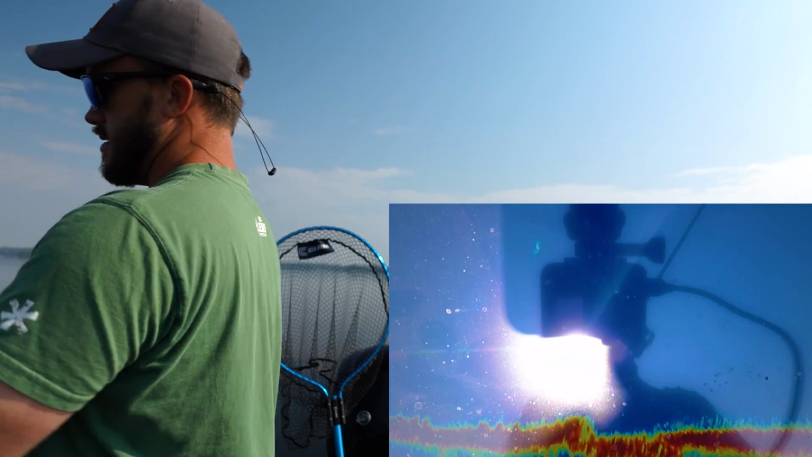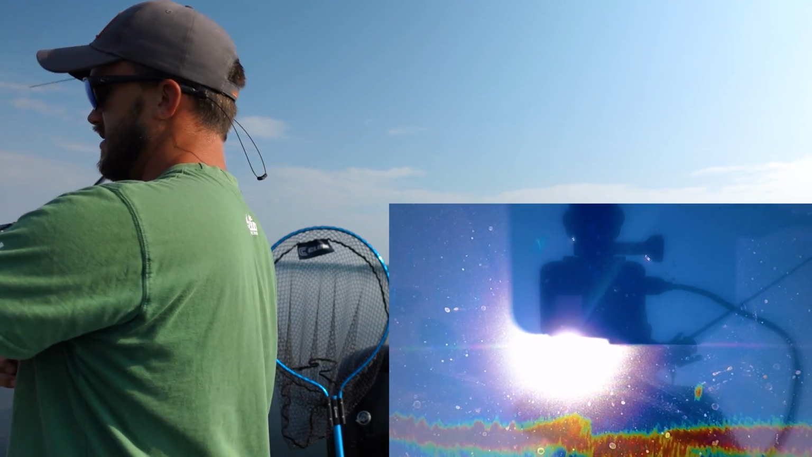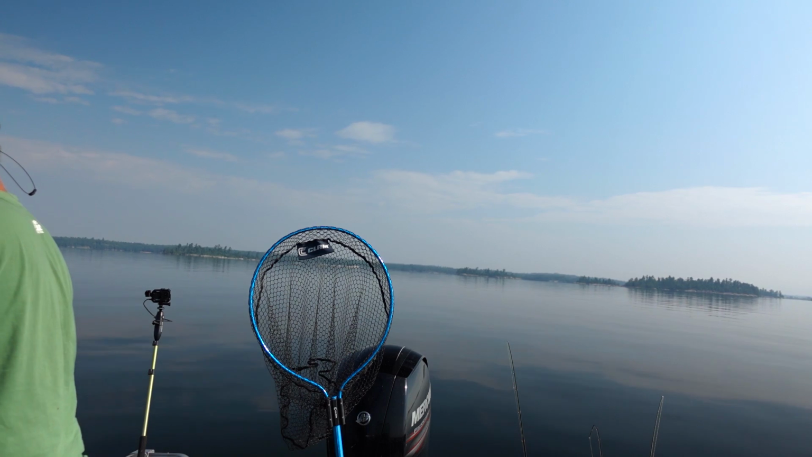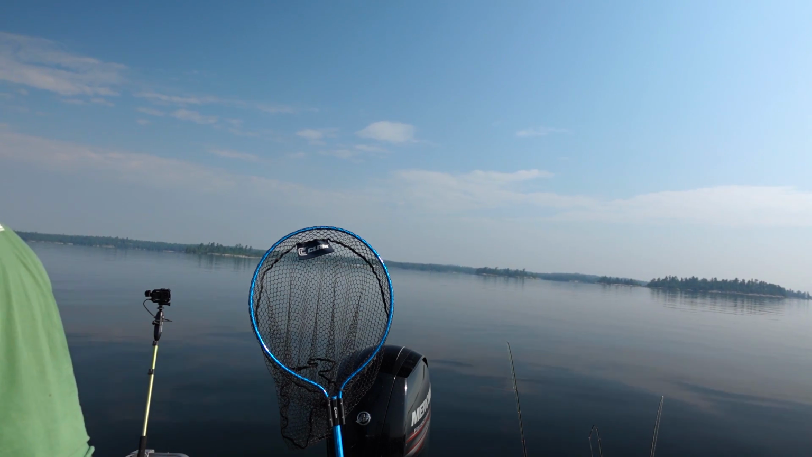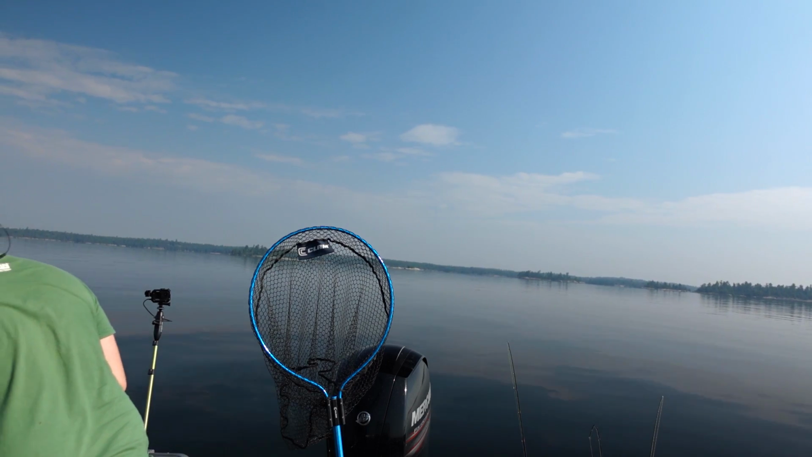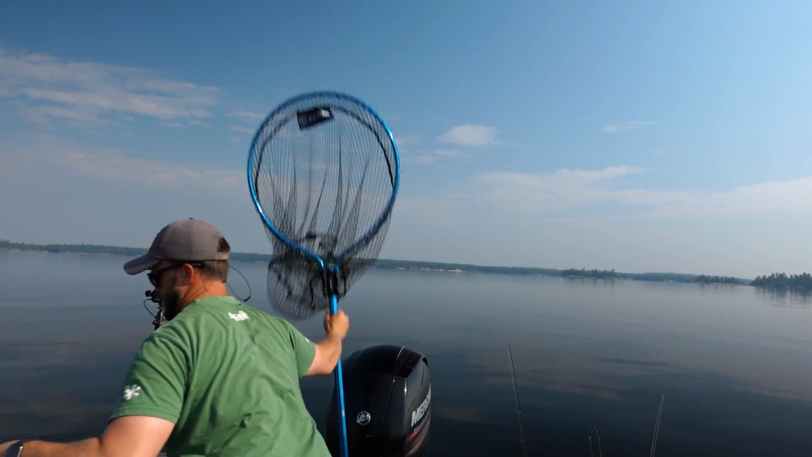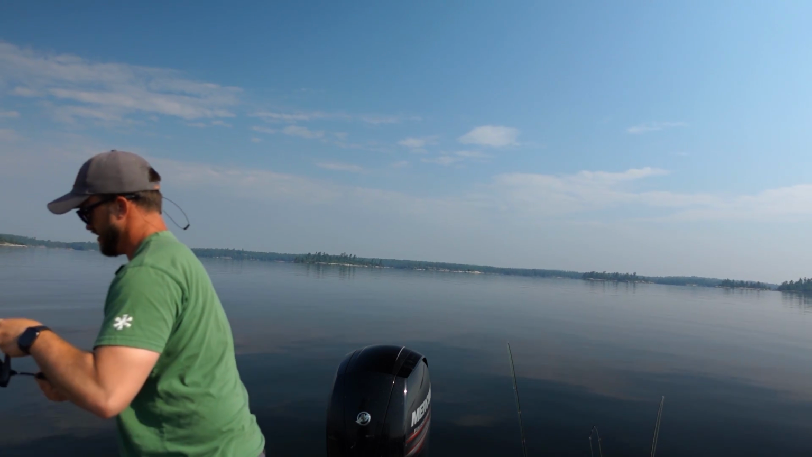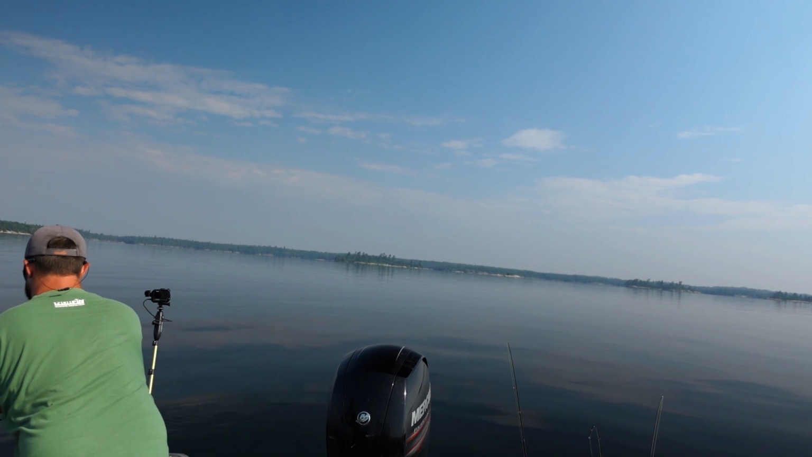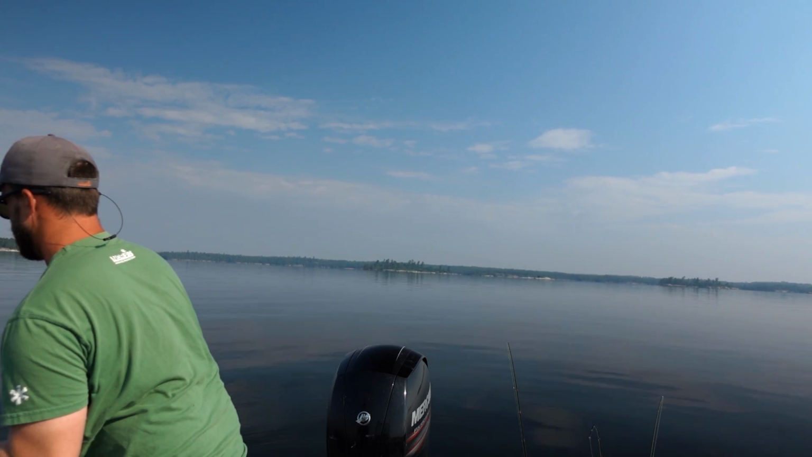Finally, I cast out at 70 feet for this guy. Seems decent, but all the fish in here do. This guy's staying down okay. That's a good fish. Stay pinned, stay pinned. It's a good fish. That is a good start. Good start to the morning.